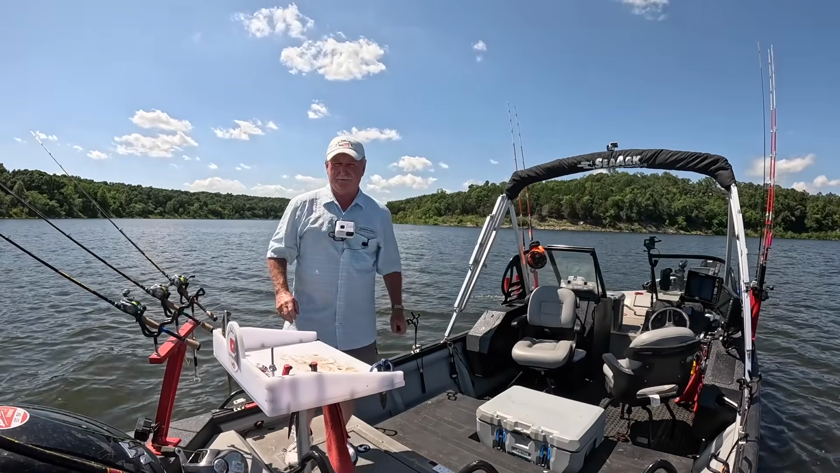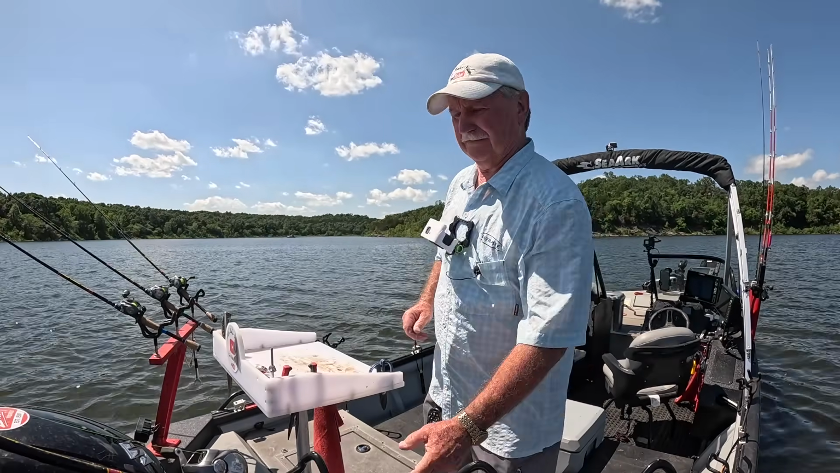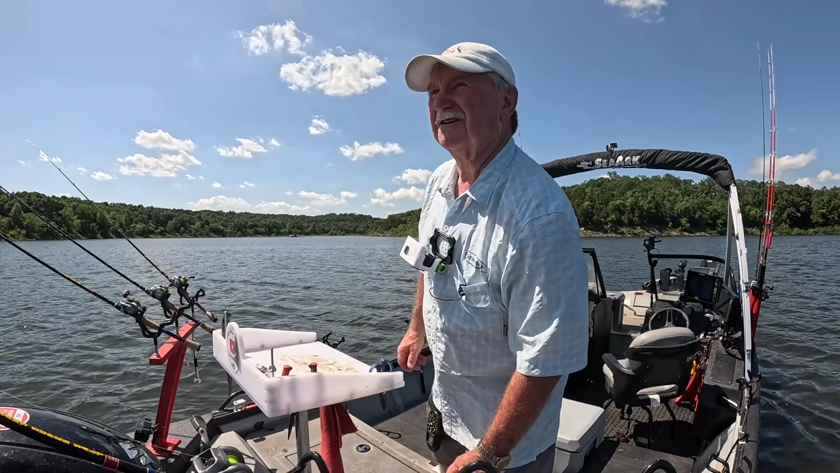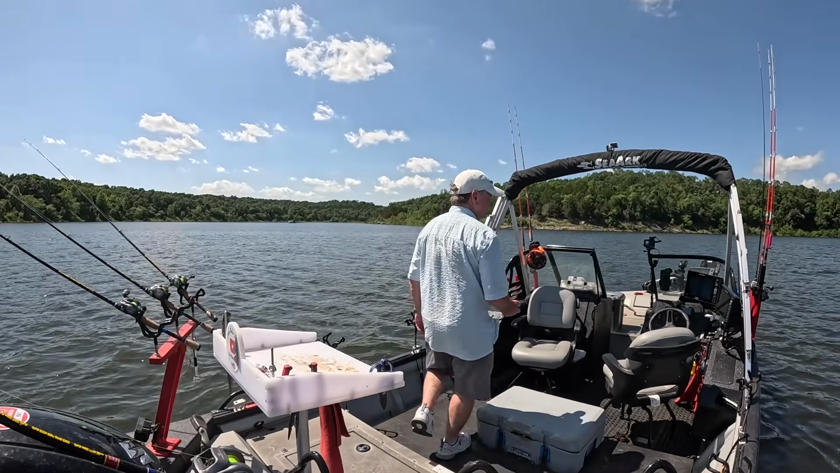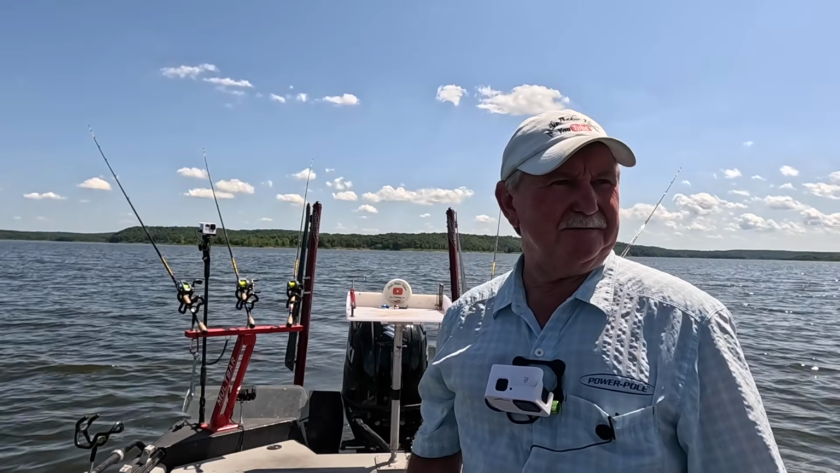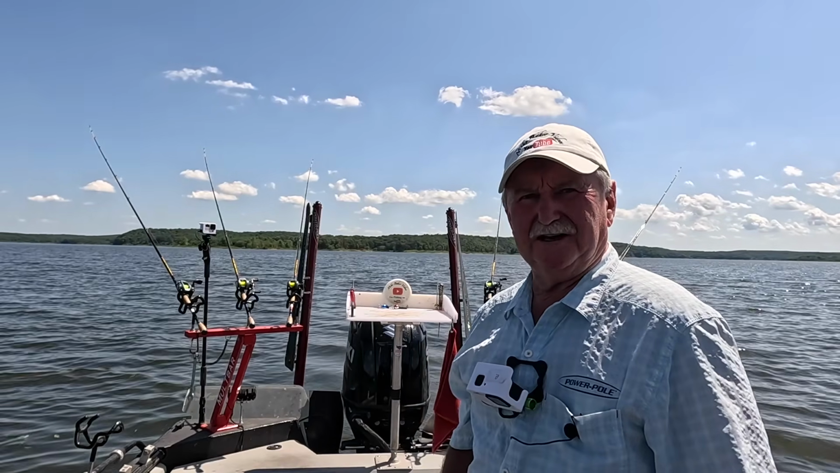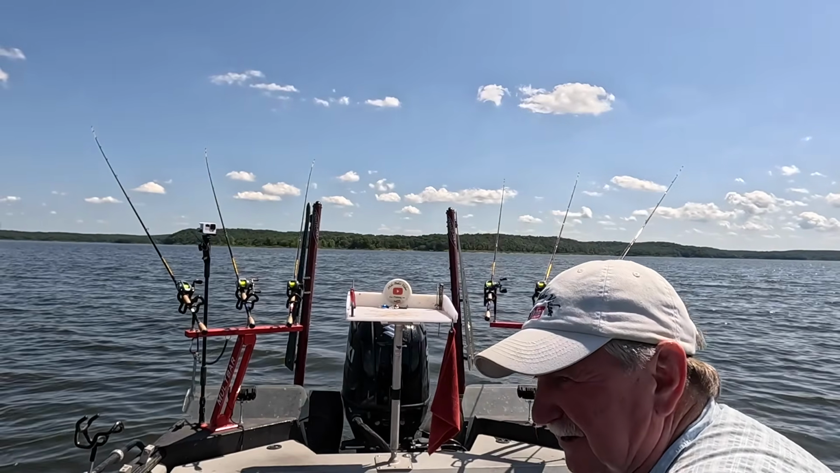Still running 1.6, just a good long cast out there. I don't know exactly how far it is. All right, let's see if we can get over some trees. Lip, I need some lip. Get on the inside lip. Right in the middle of it now, right in the middle of the channel.